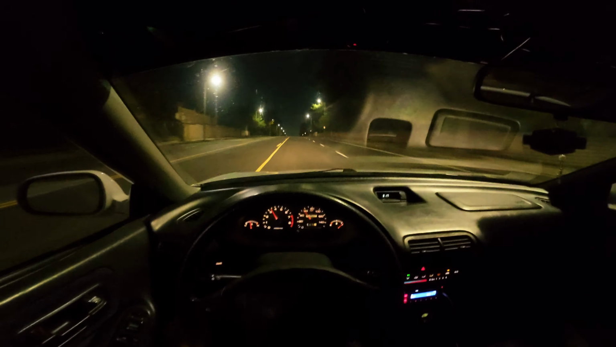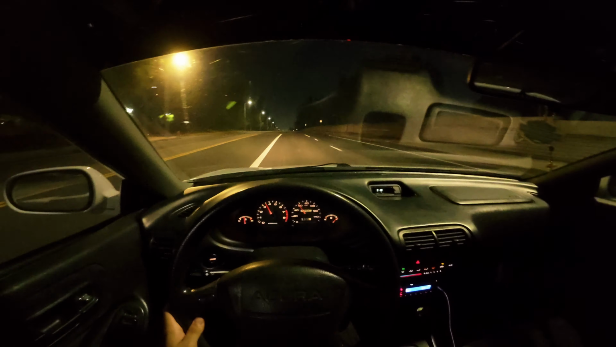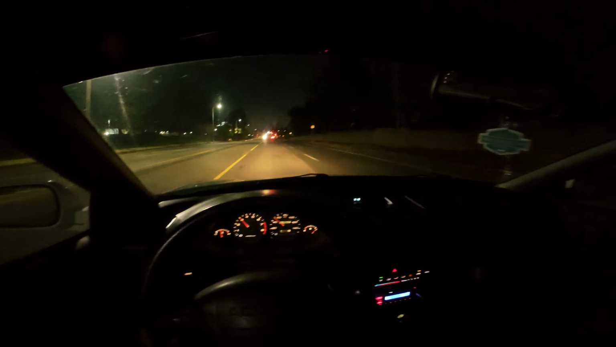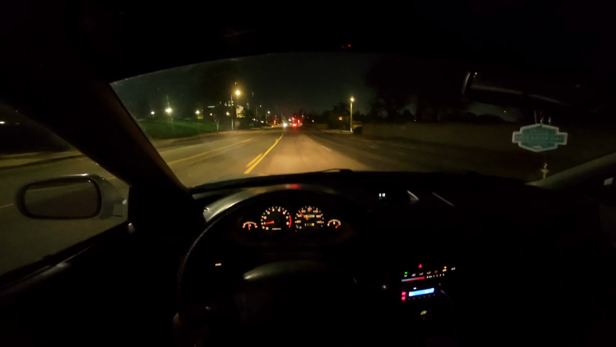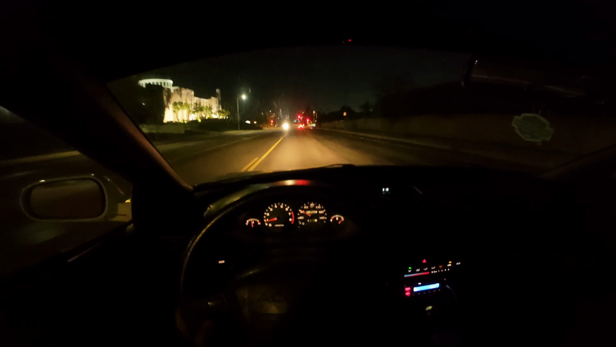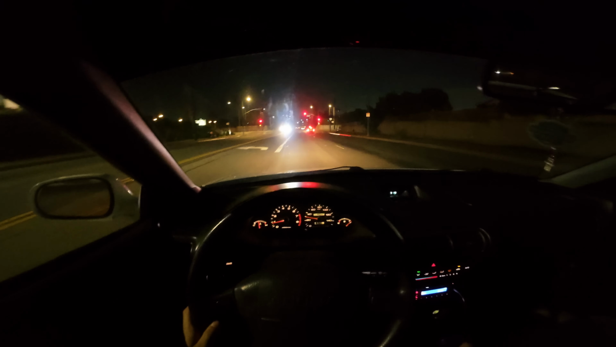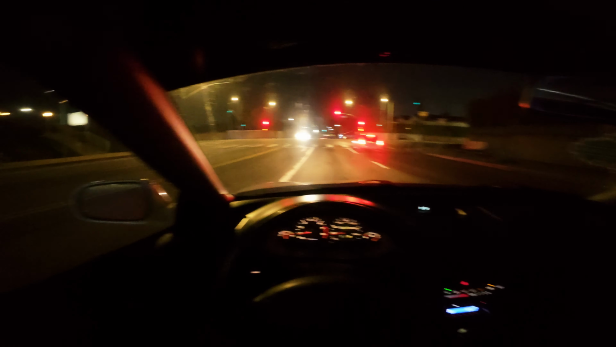Damn. 0 to 60 in 13 seconds. Still gotta learn how to heel toe. Heel toe for me is hard in this car because the pedals are kind of far apart and my feet are small. So that kind of sucks.